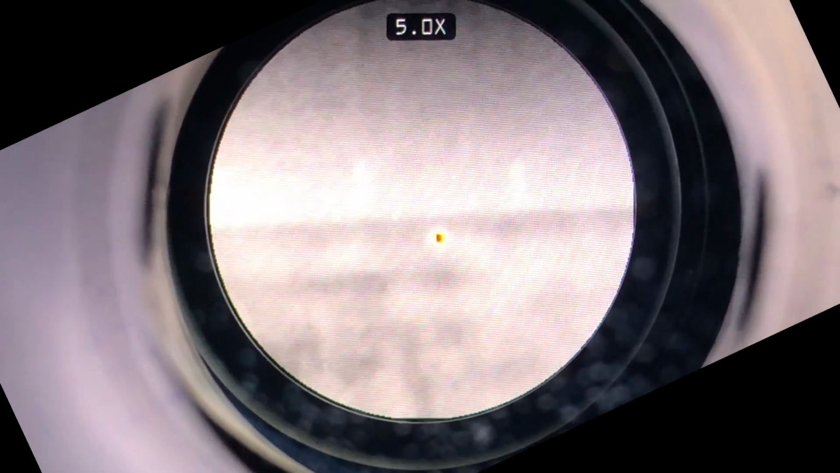Okay, so about 75 yards away, guys, we've got two rabbits here. They're just to the left of where the tree is, so let me zoom in a bit. There's 3x zoom, so you can clearly see them there in the grass. Let's go to 5x zoom. They're right beside each other.